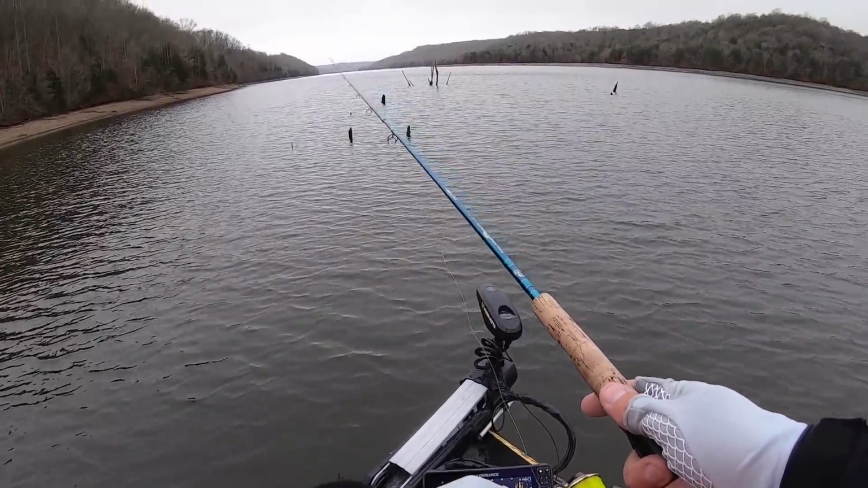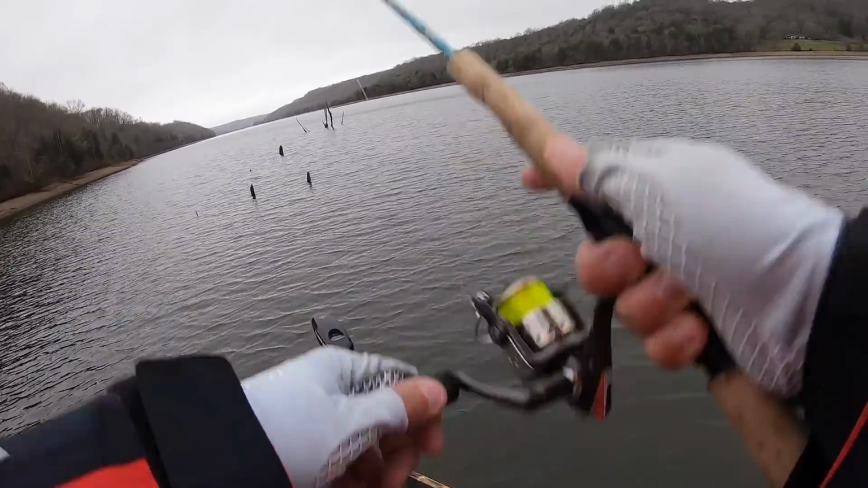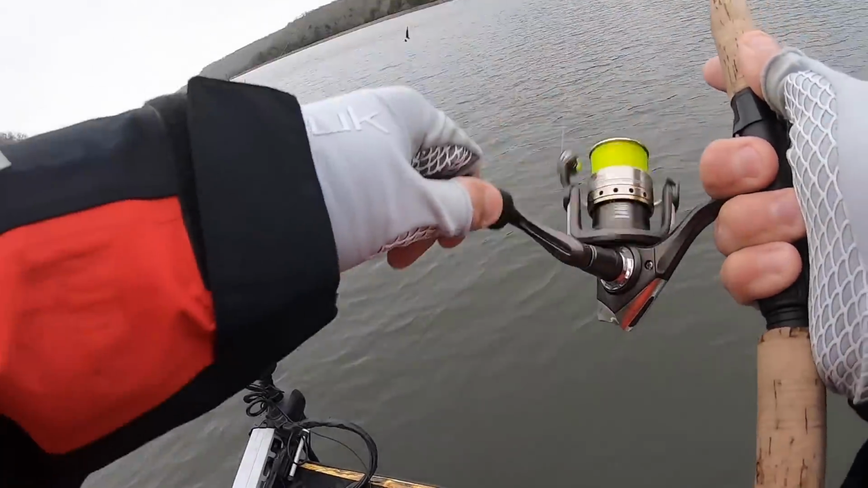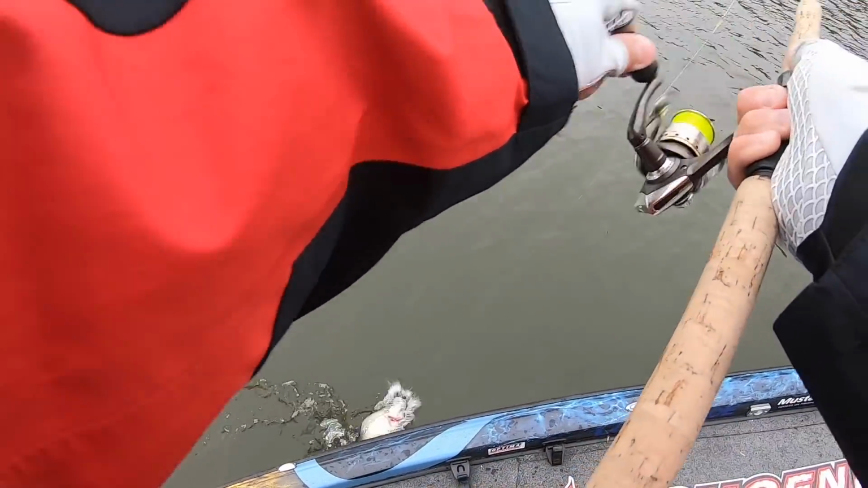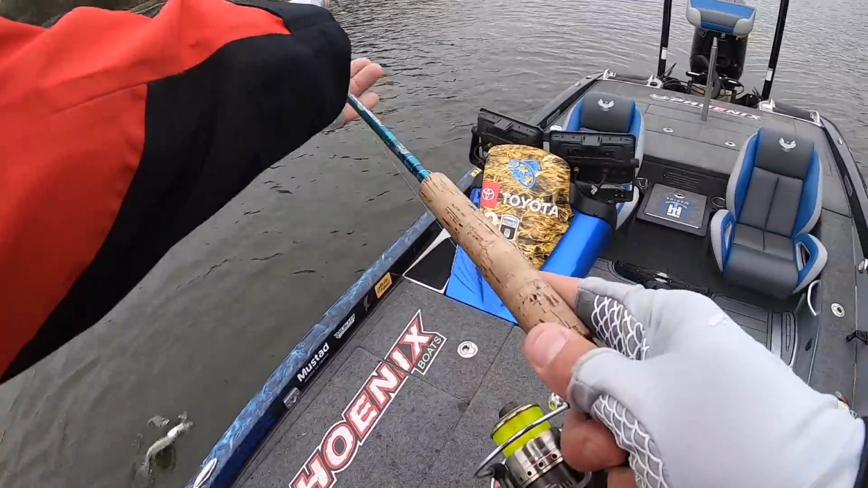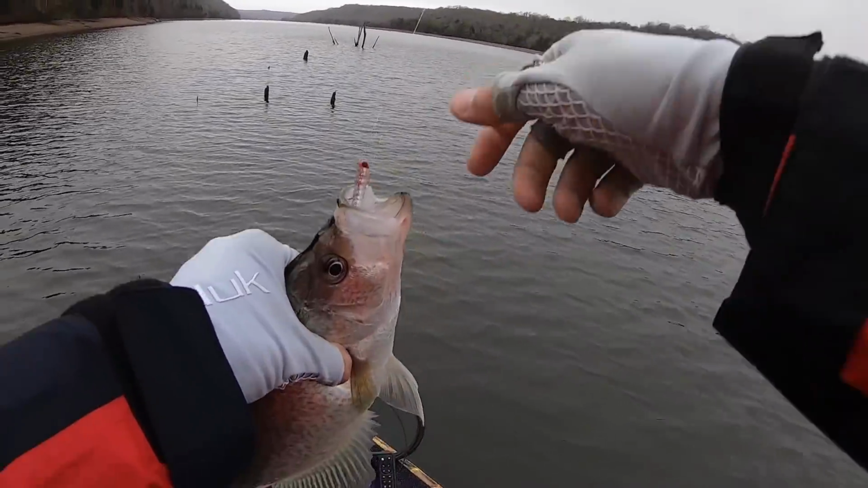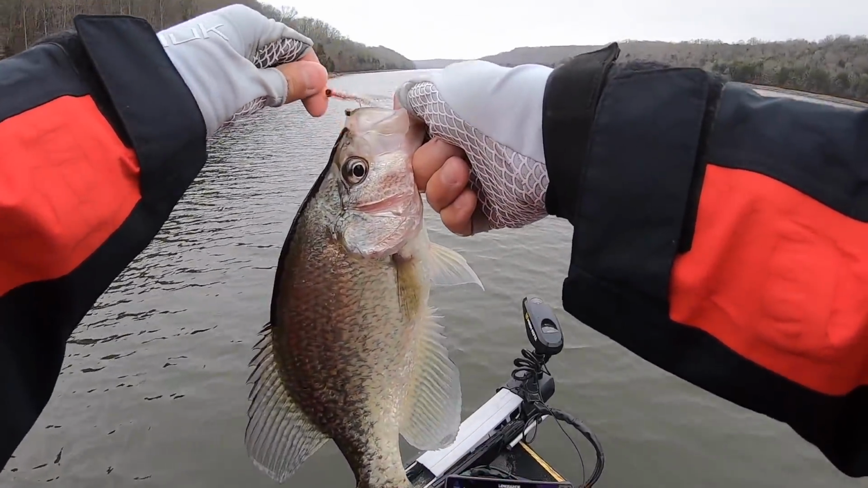Let it sink about 4 to 6 seconds. Just slowly reel it through there. There he is. Oh wow, that might be a little bit better. Yeah, not a great big one, but he's a little bit bigger than the last one. Come here, boy. That's a nice fish right there too.